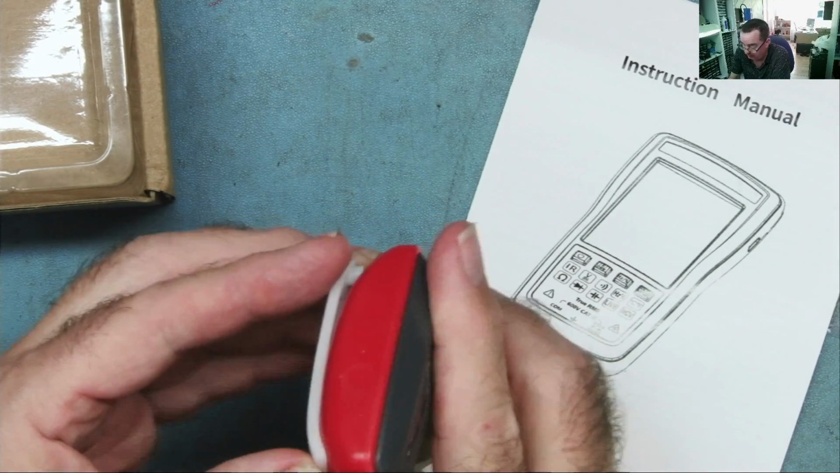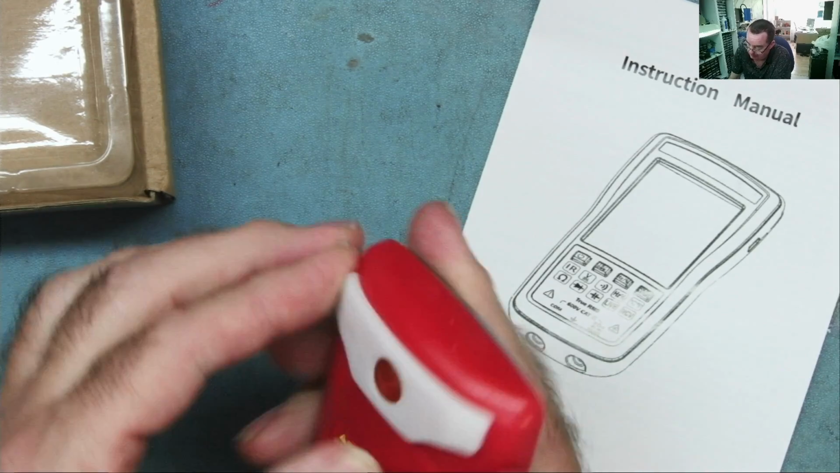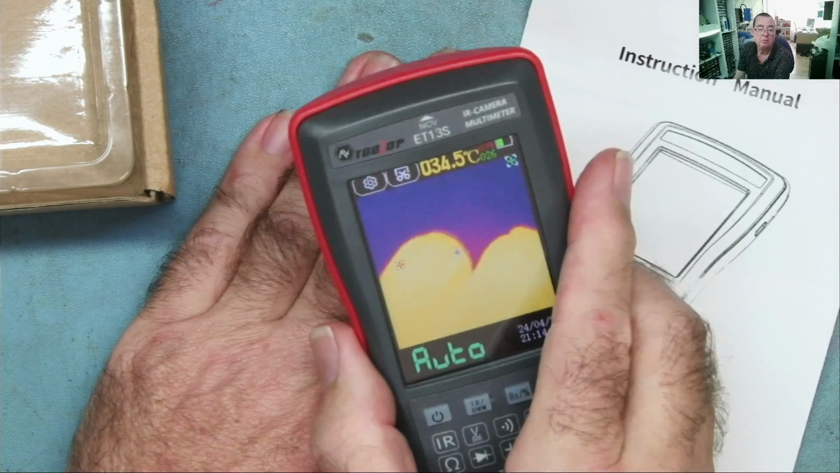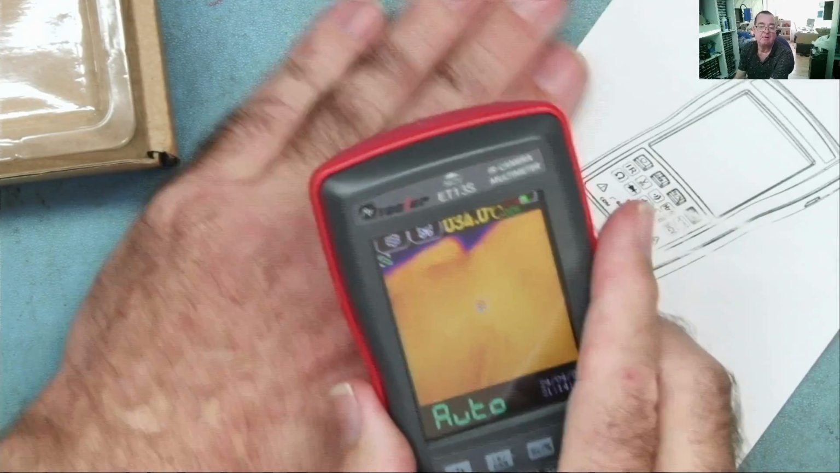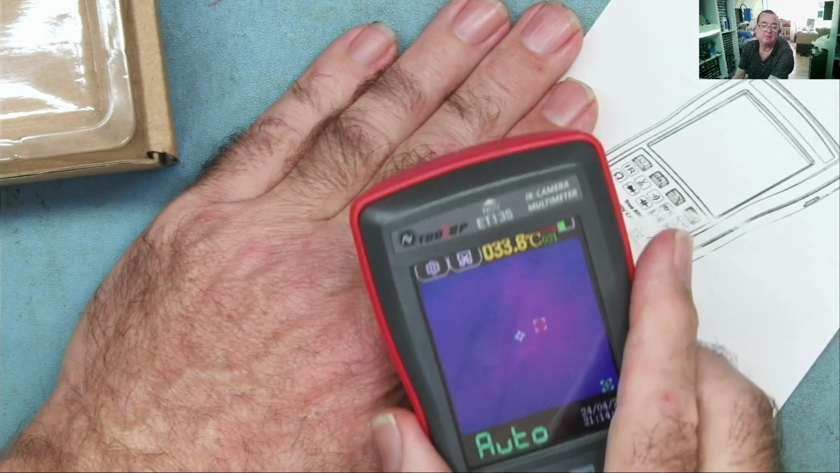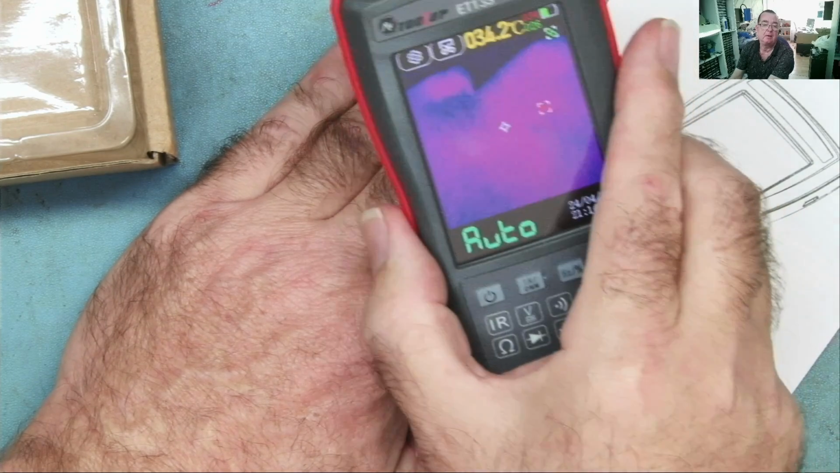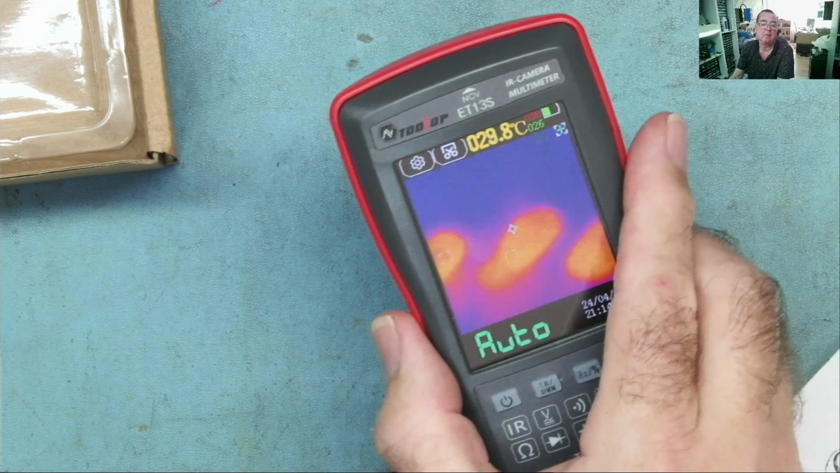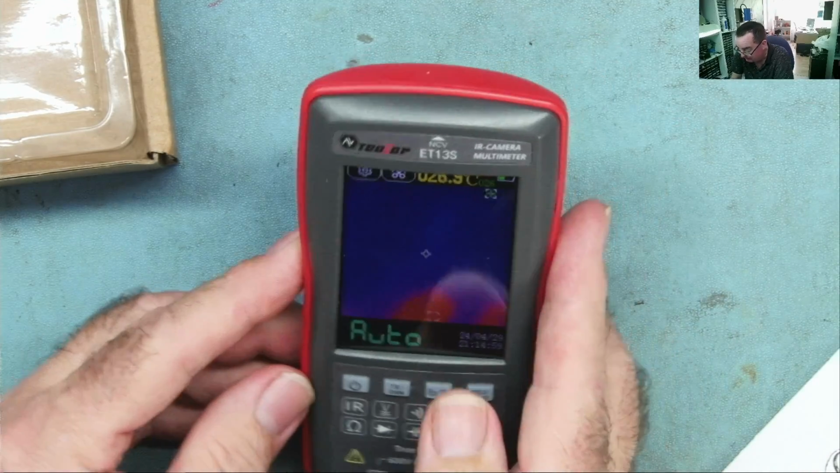Yeah, it's on there. Oh yeah, that's also working very well, just on my hand. Okay, so macro lens is on.